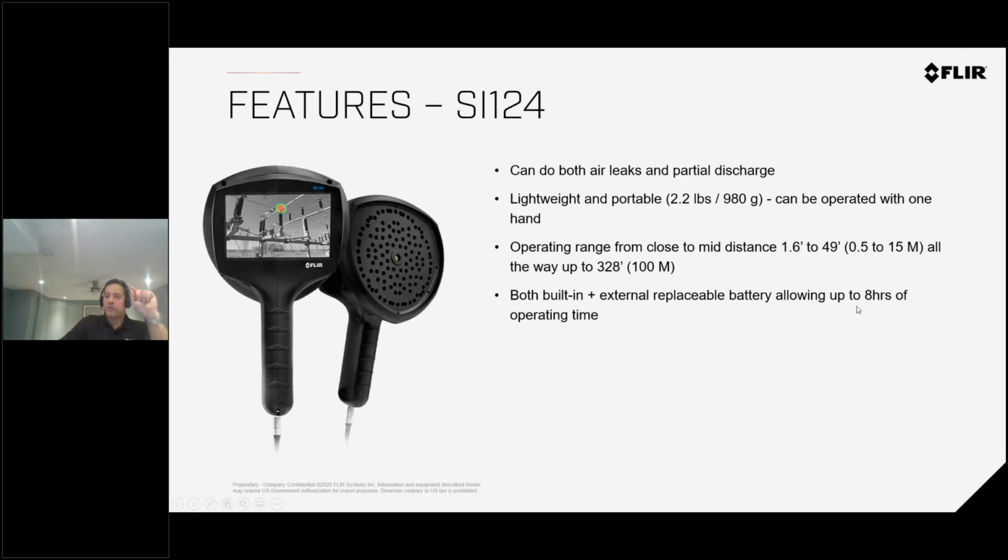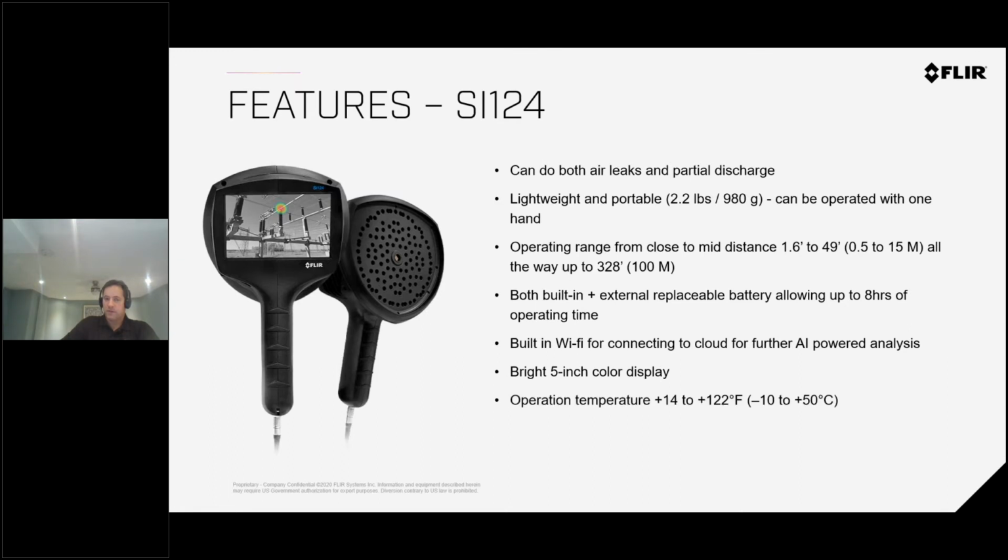The battery can run for up to 8 hours of running time. Again, it has the Wi-Fi connectivity for the cloud AI, as I showed you before. 5-inch color screen. It can be operated from -10 to 50 degrees C. So it's a very versatile tool, very flexible to your operation world. I put it here, is this actually US dollars? This is not Canadian dollars. I just want to make sure it's 20,000 US or 27,000 Canadian, the camera.